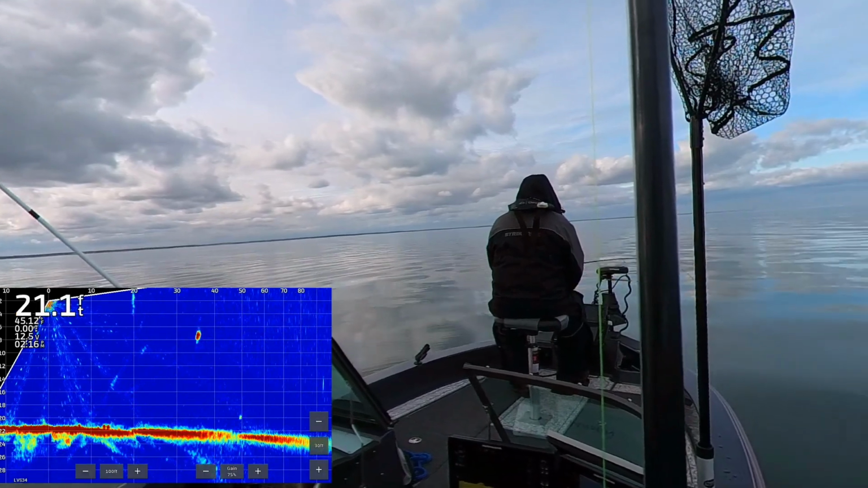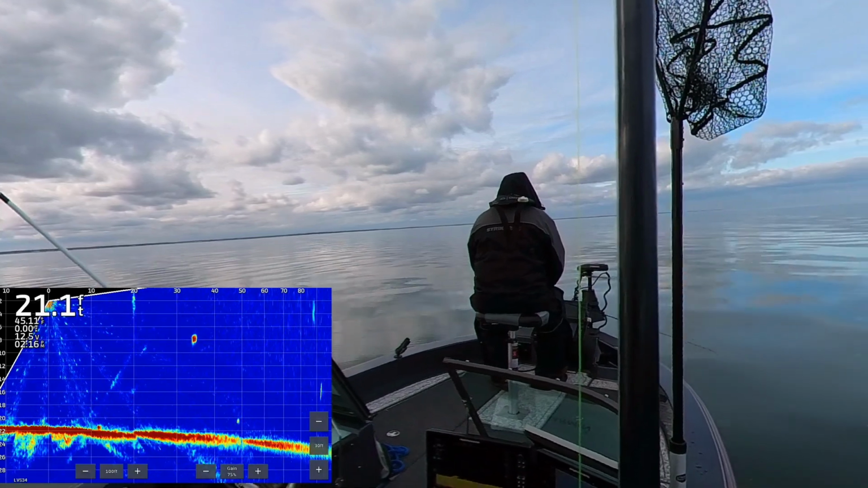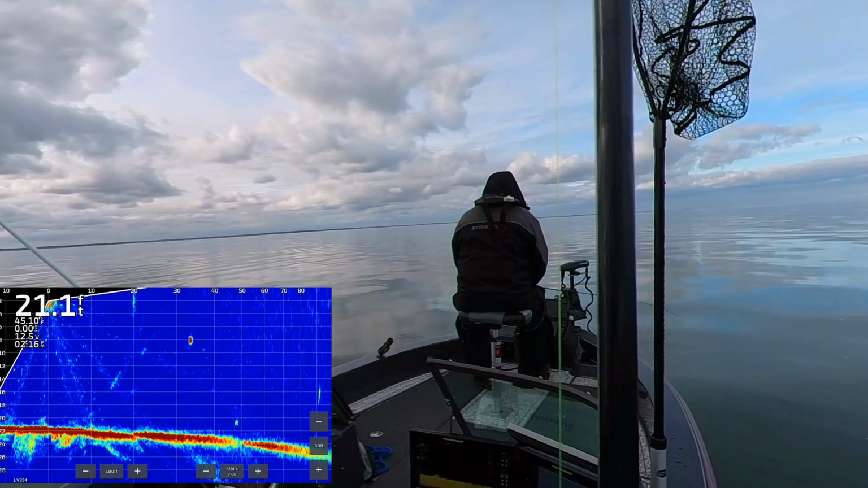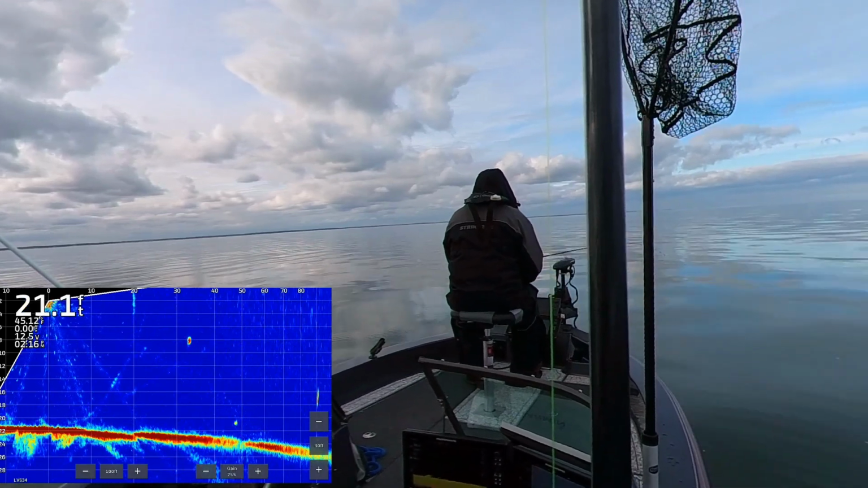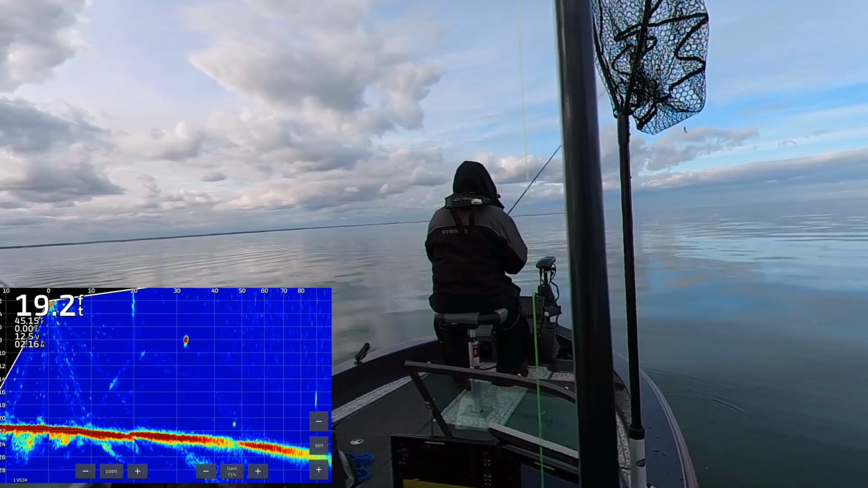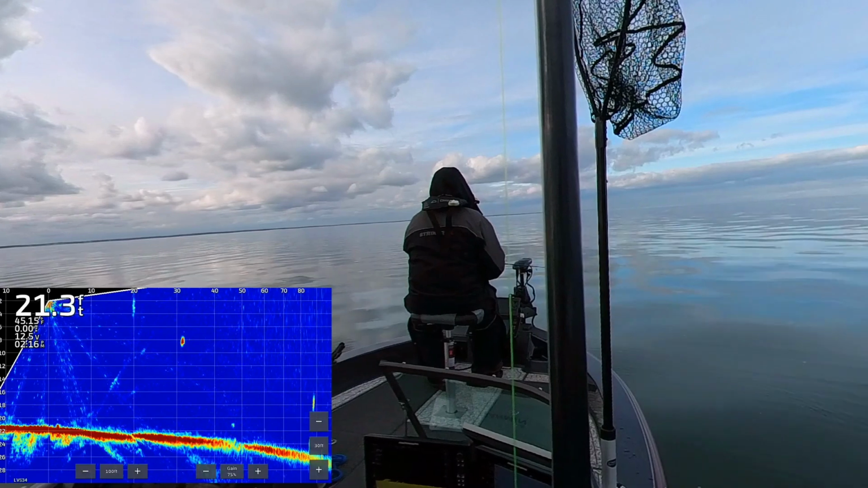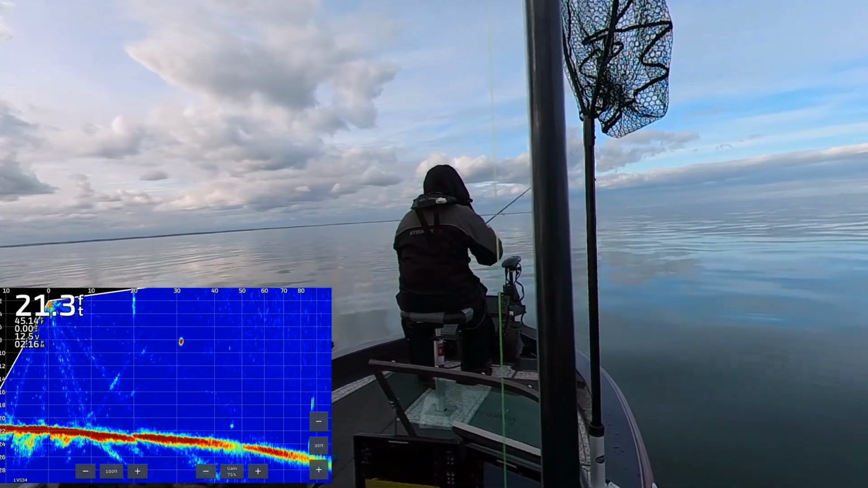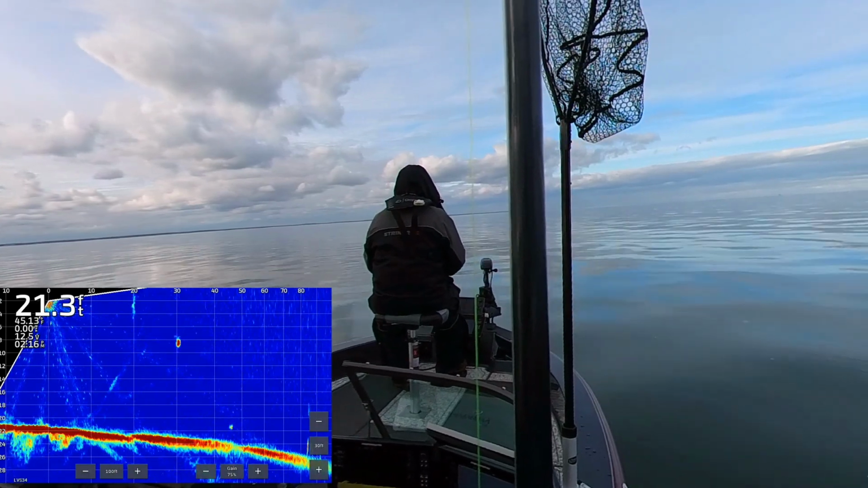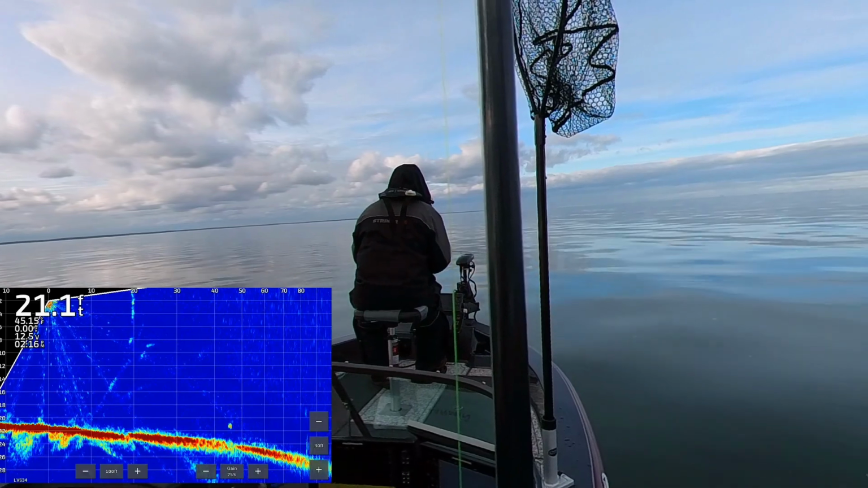So there's that fish. So I bomb a cast out to it, and as I'm reeling in, this fish immediately shows an interest, and this one did not take long at all to engage and also eventually bite. Work it right over the top of it, get its attention, and it kind of goes out of the transducer cone, but you can see it coming in.